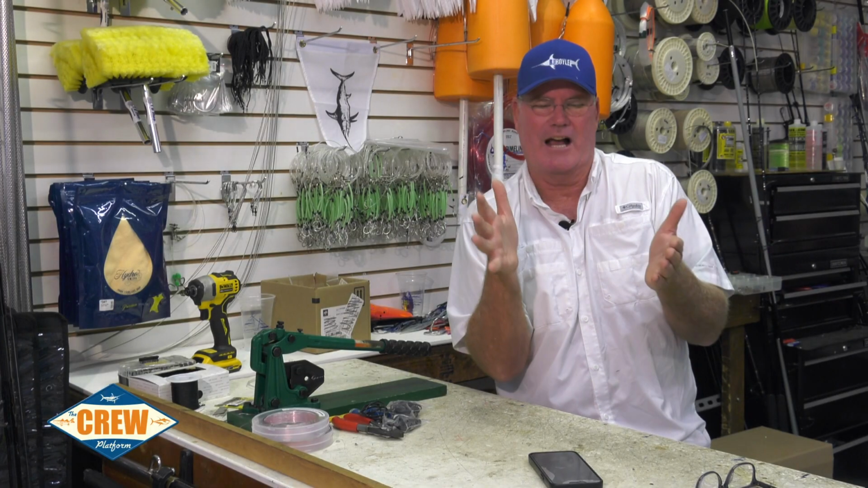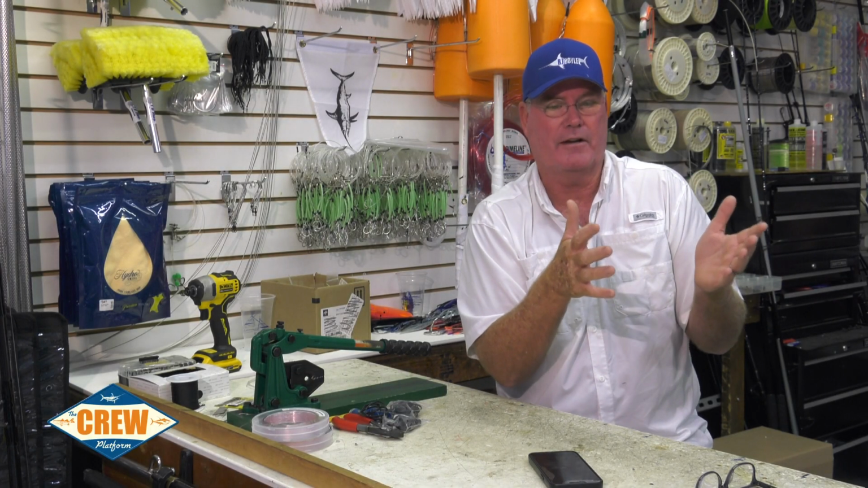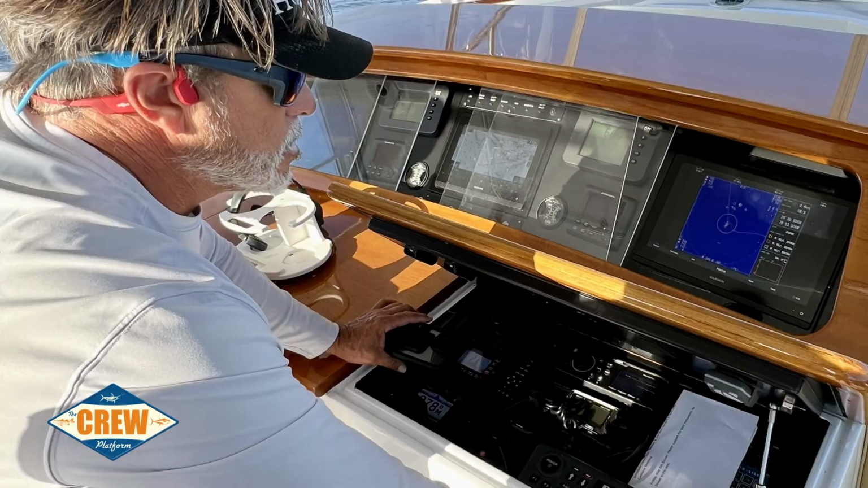Guys who are really good at it will tell you, it's not just the way it marks, it's the speed it's moving on the sonar and how it's marking every time the repetition comes around. So there is an art to this. This isn't just about, oh, that's a marlin, assuming that.